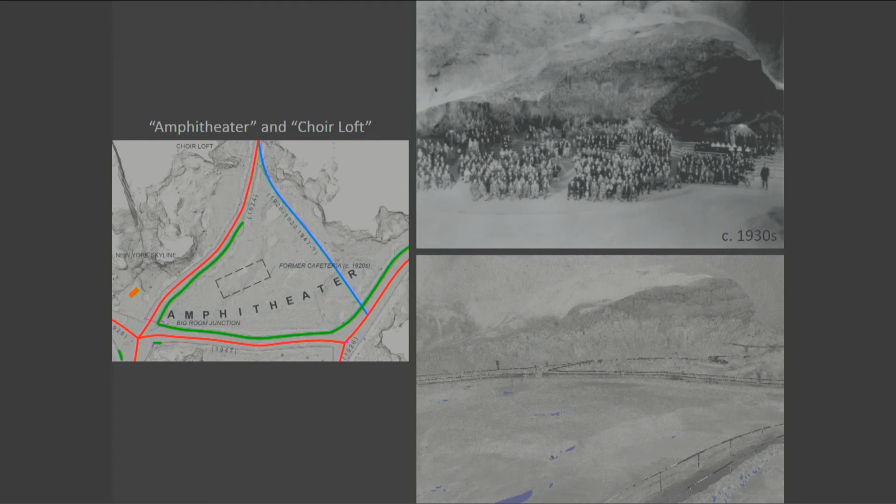While the amphitheater, let me regain my spot here. It even hosted a performance of Franz Josef Haydn's oratorio, The Creation, in 1933, featuring a 160-voice-strong choir, a full orchestra, and an audience of over 1,000 people accommodated in 12 rows of concentric seating in this amphitheater.